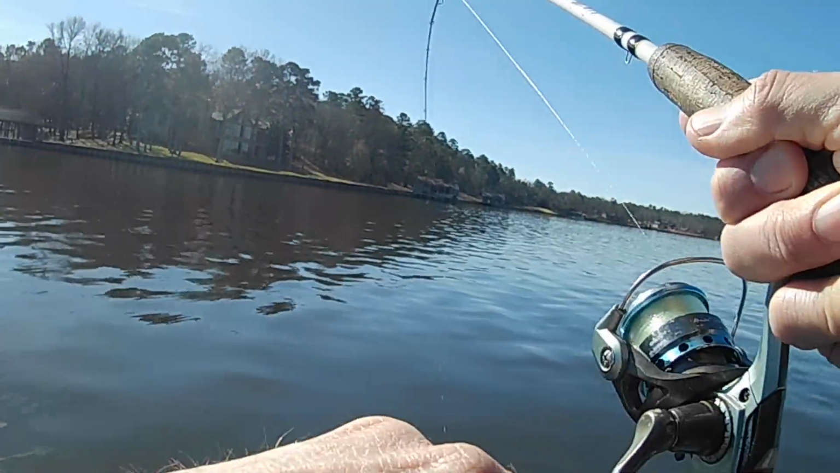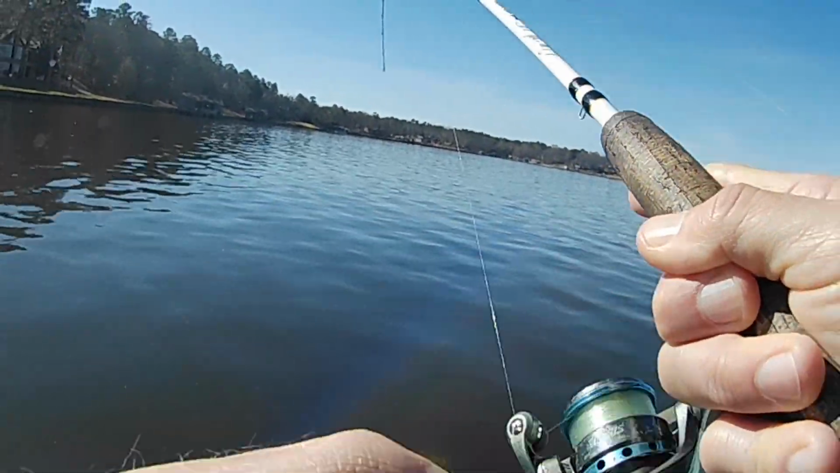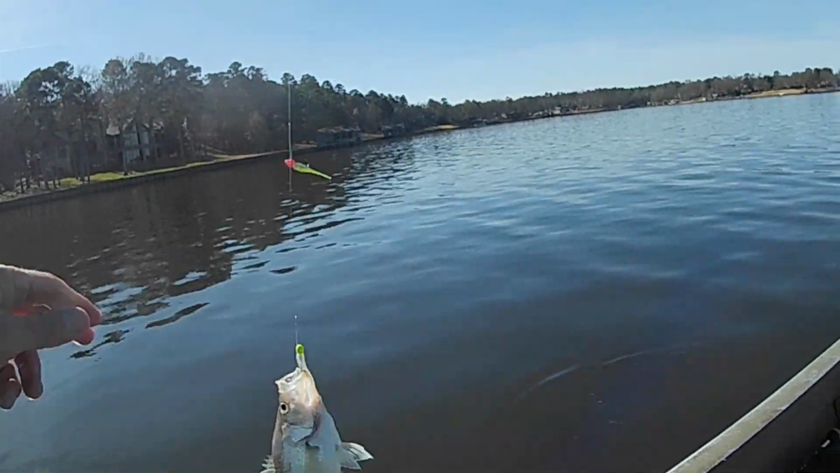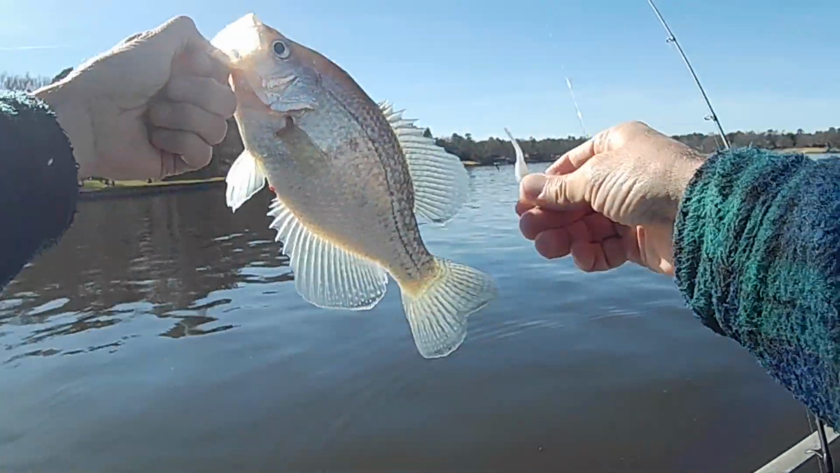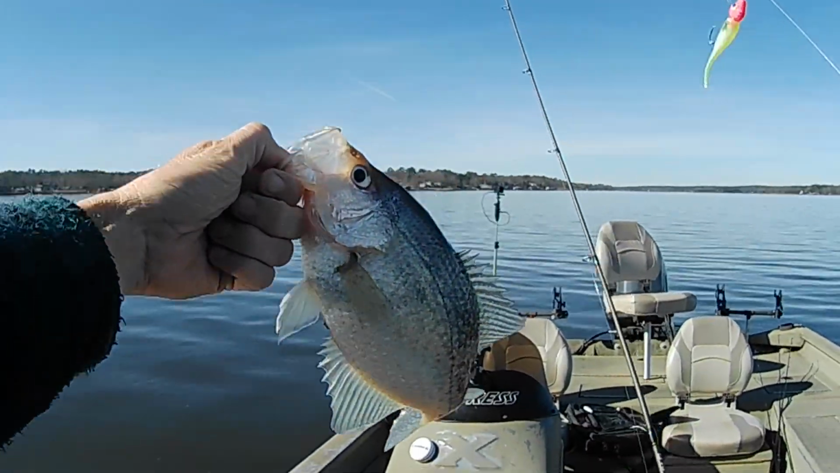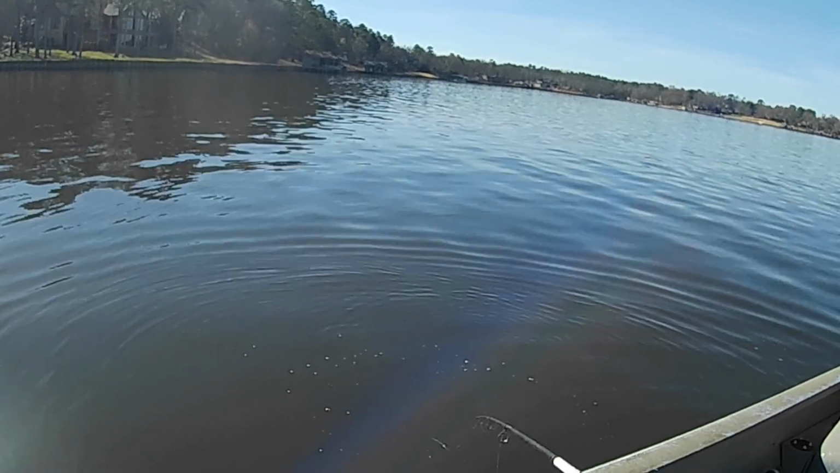There's another one. I sped up just a little bit and got another good fish on. I had let off the trolling motor and let it go down to 0.2 mile an hour, and I didn't get any bites. I sped it back up to 0.5 and got me a nice one. Nice black crappie right there, man. Beautiful fish. Let's get it back in there. See if there's any more down there.